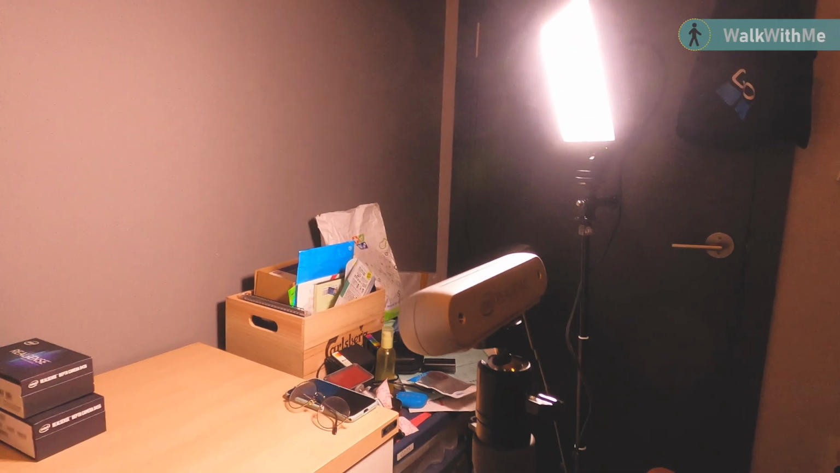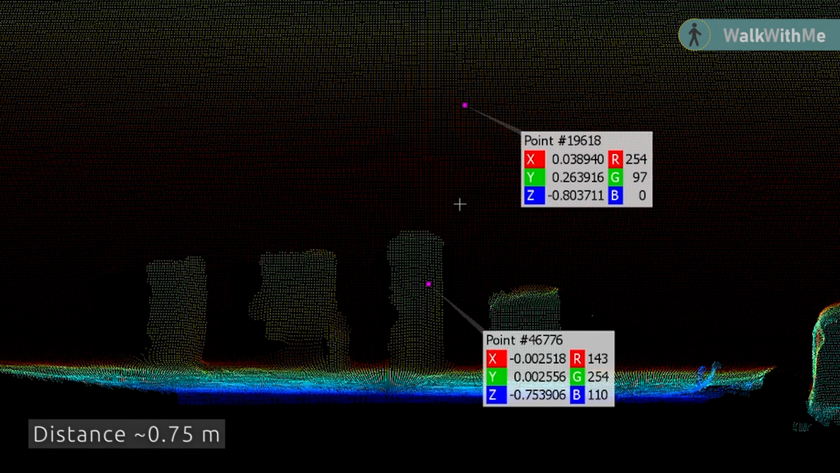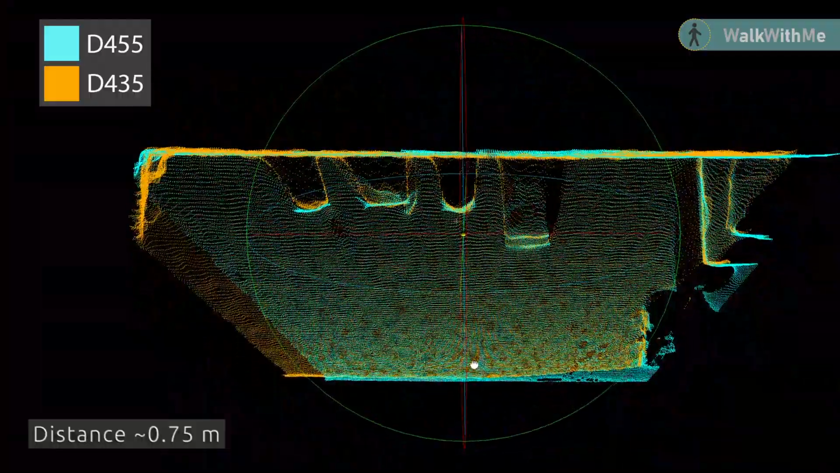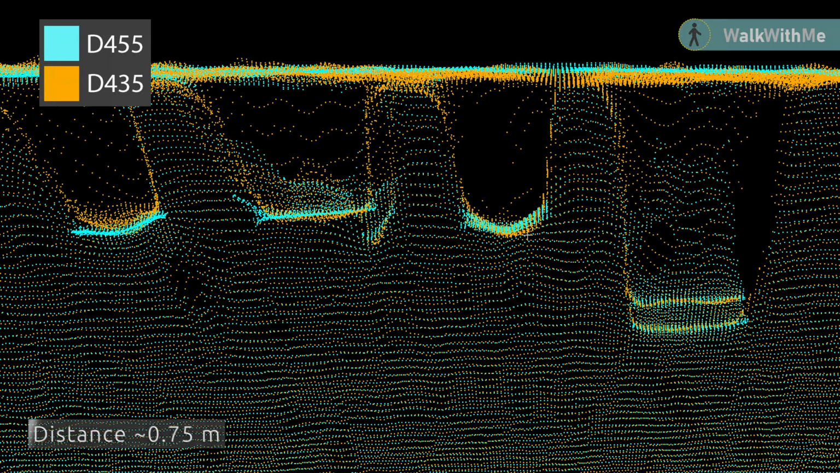Next up, I moved the stand further from the object. The distance to an object is roughly 750mm and 800mm to the wall at the back of the scene. From this distance, it's clear that both devices are failing to secure geometric primitives of objects. You can see the corners of boxes are sort of rounded, and that box with rounded corners is actually turning into a circular object in the data.